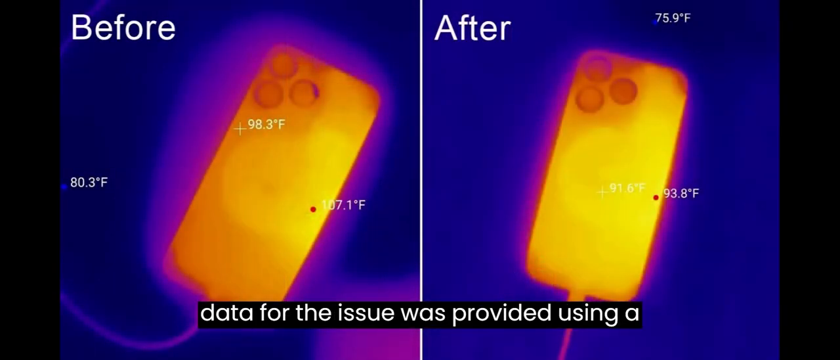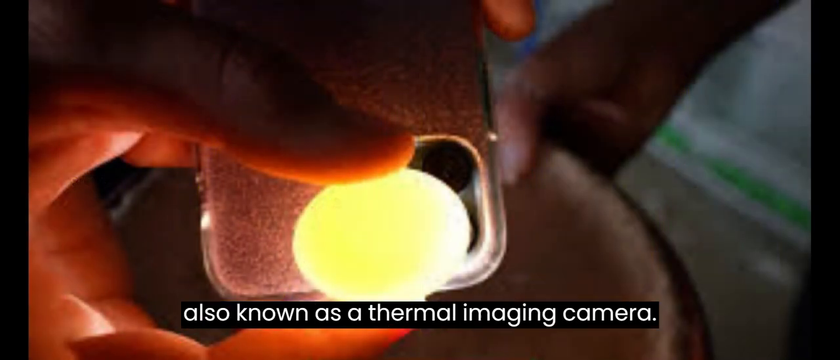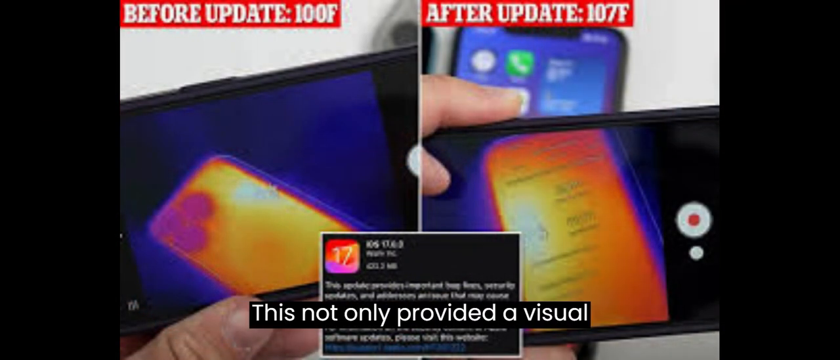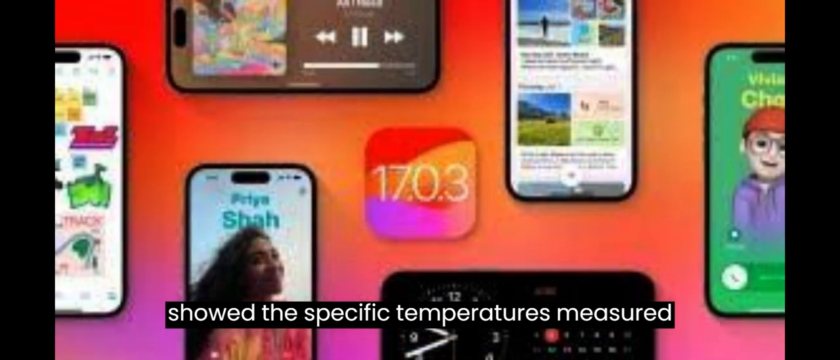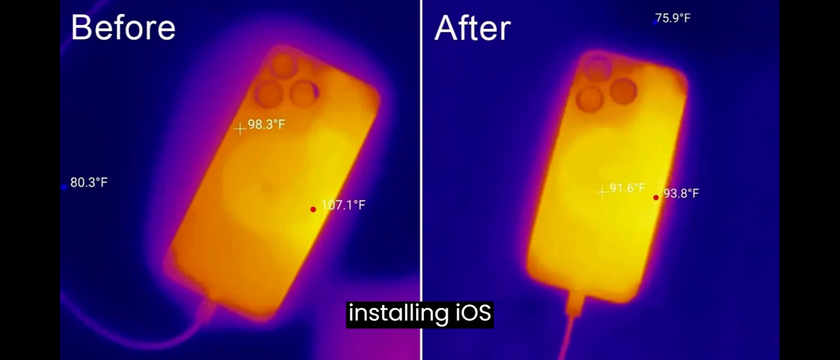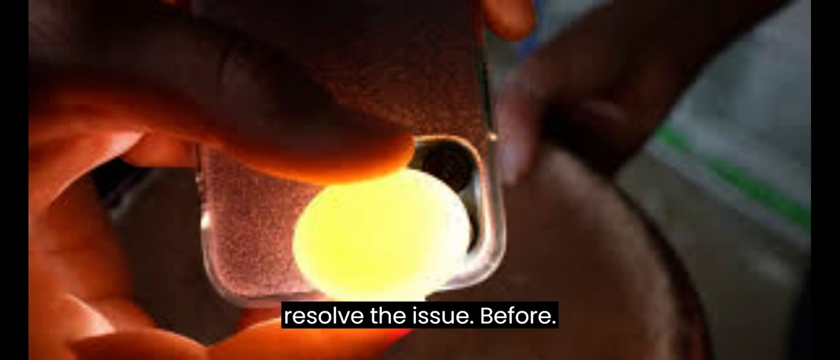Objective data for the issue was provided using a forward-looking infrared FLIR camera, also known as a thermal imaging camera. This not only provided a visual representation of the heat, but also showed the specific temperatures measured, which were significantly higher than those measured with competing phones. ZDNet used the same kit to take temperature readings before and after installing iOS 17.0.3. This confirmed that the update did indeed resolve the issue.